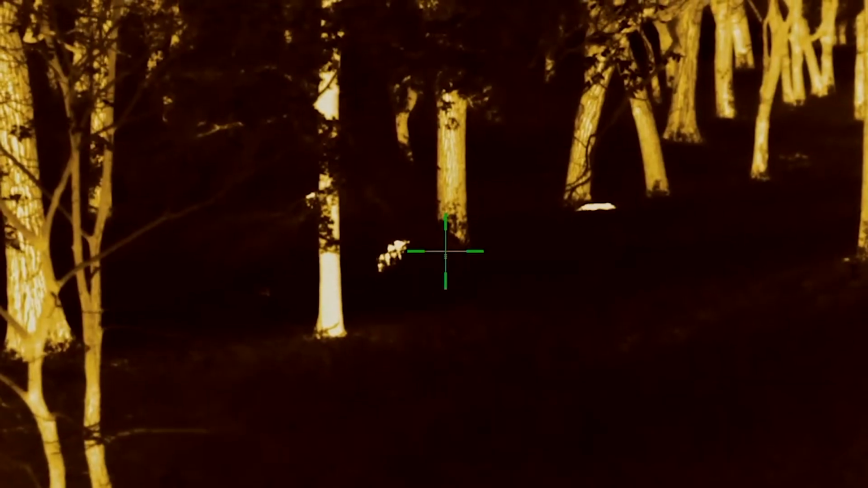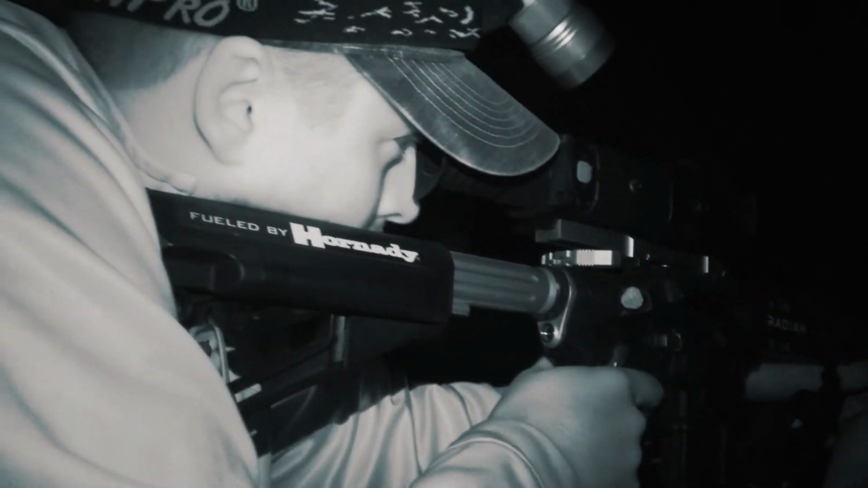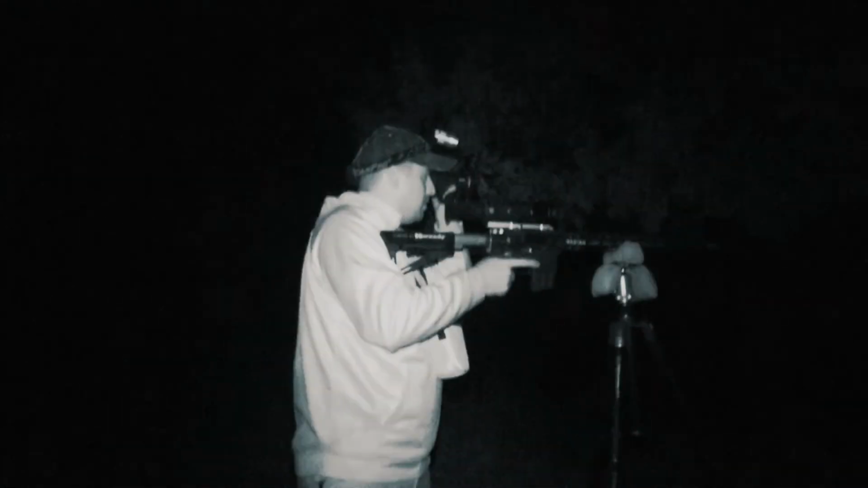Hey, here they are right here. There's a couple more coming out. Yeah. 3, 2, 1. Oh, you hit that one. He's fixing to go down. You see one over there, Trevor, to the left anywhere? Oh, there's a little one right down here. Right out this way, about maybe 60 yards or so. I see.